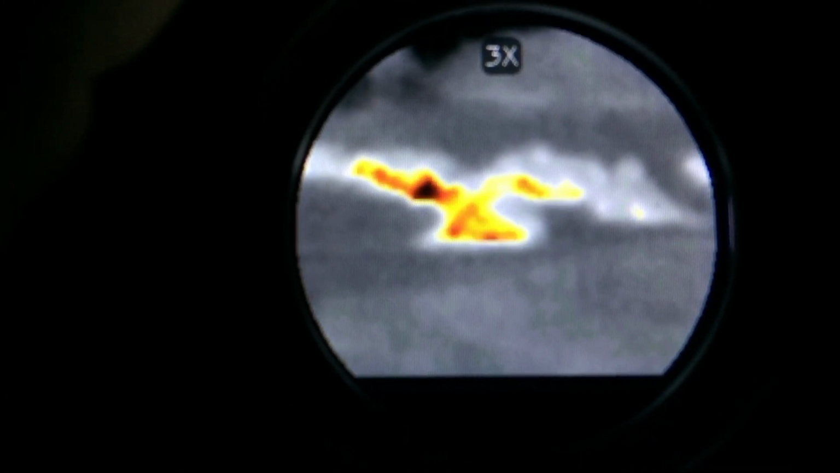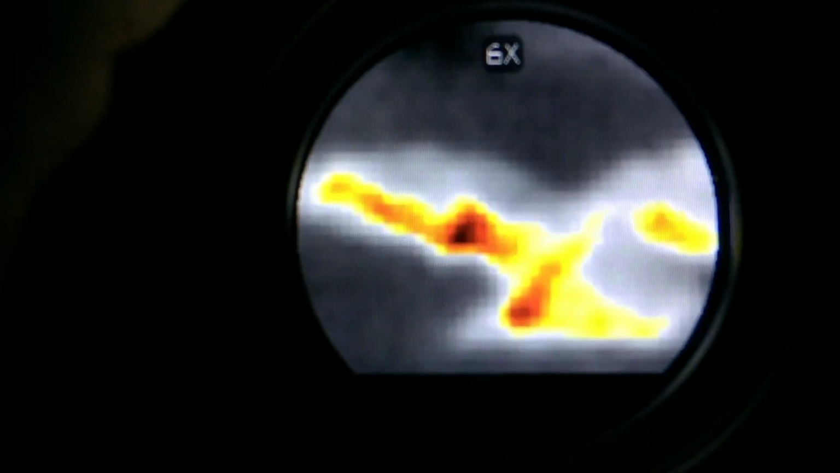So we're on 1.5, so we've gone to 2 by zoom, 3 by zoom, 4 by zoom, 5 by zoom, and 6 by zoom. So you can see there, look, it's pretty pixelated, isn't it? Once that zoom starts to go over about 2, 1.5 I think is probably the optimal, as you can see there. So that's what I'll leave it on anyway.